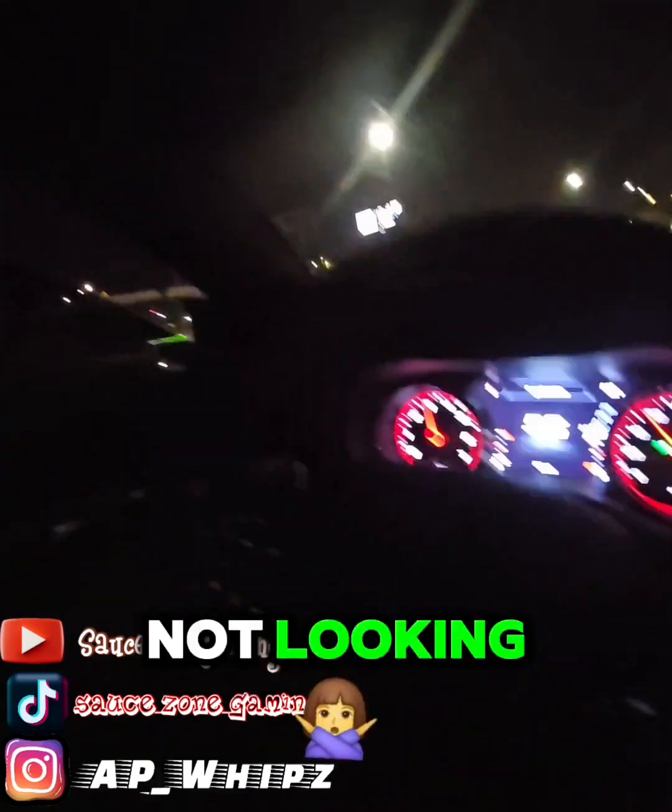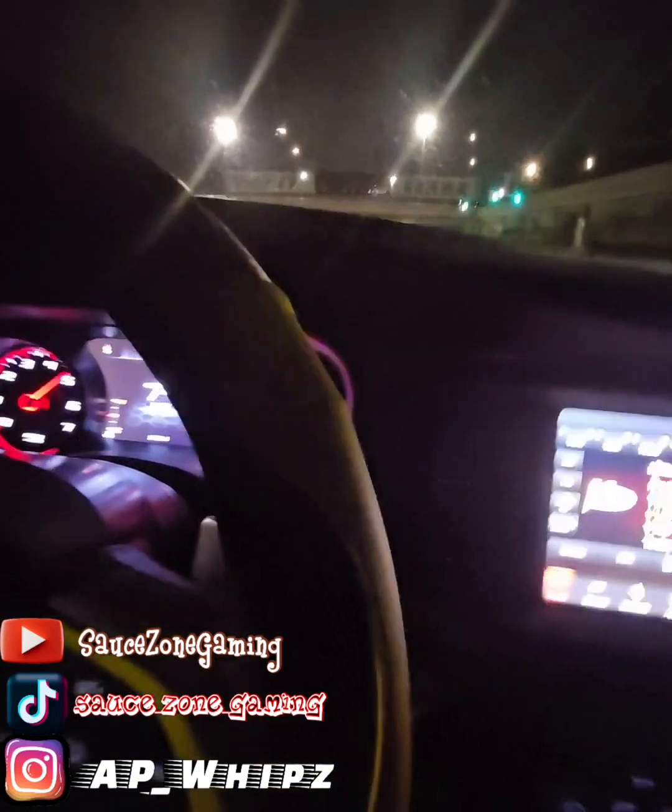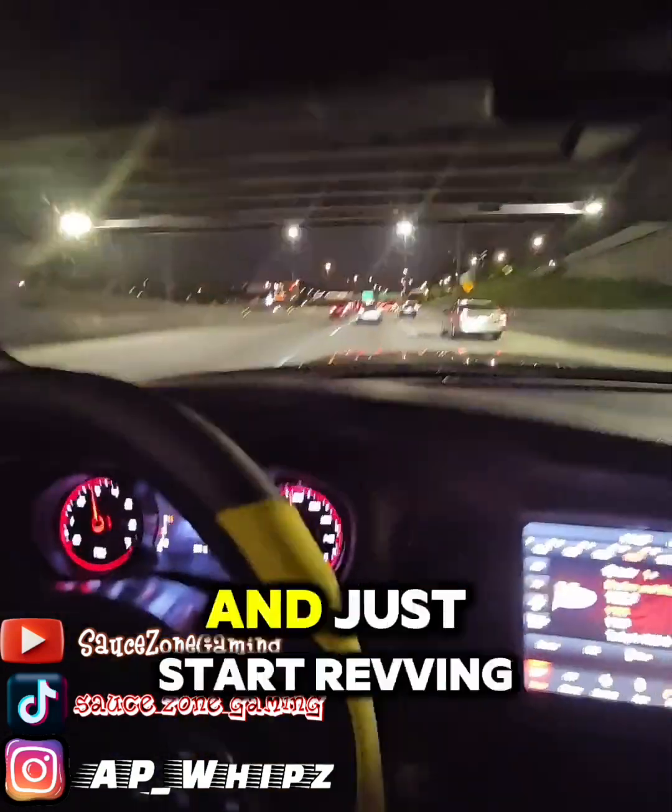I scared y'all, not looking. This little Infiniti just pulled up on the side of me, right? He just pulled up on the side of me and just started revving it.